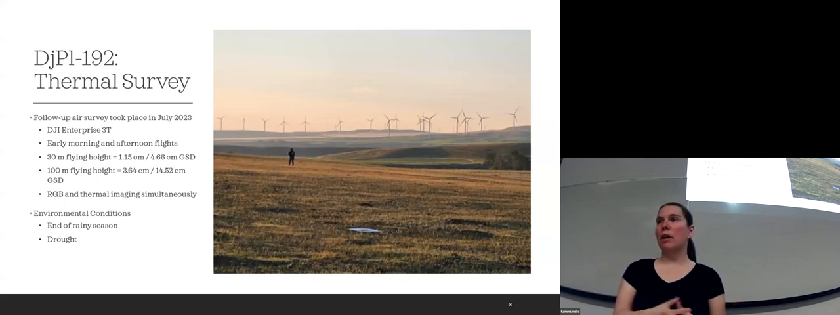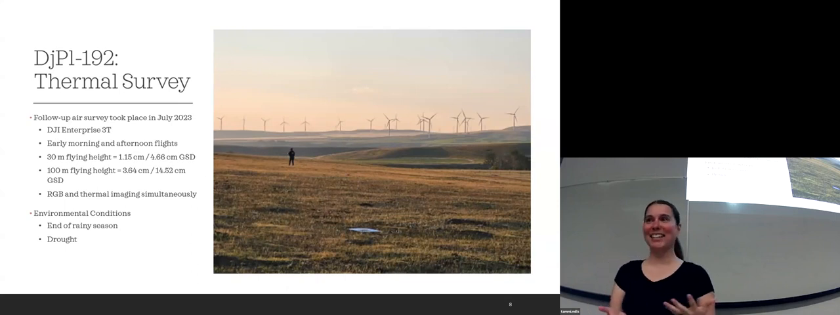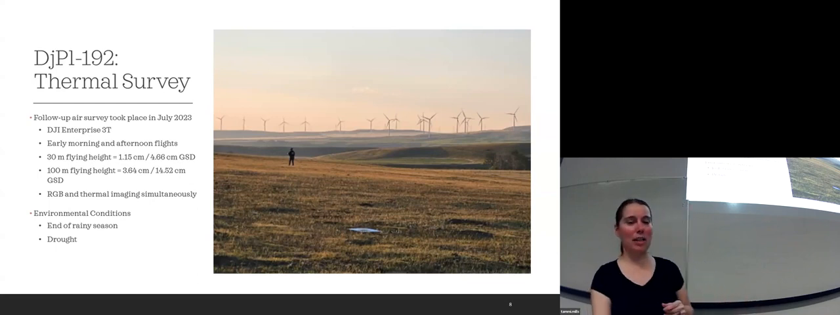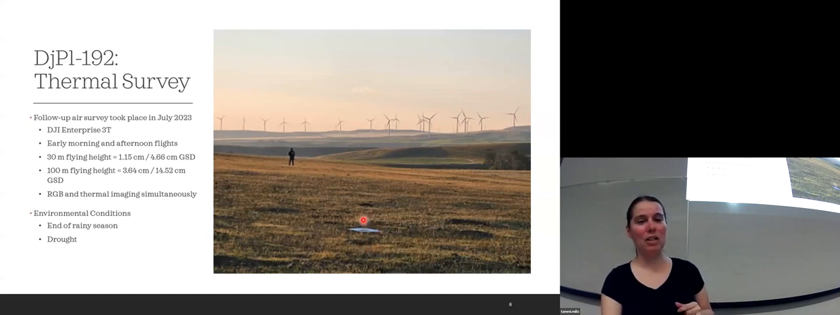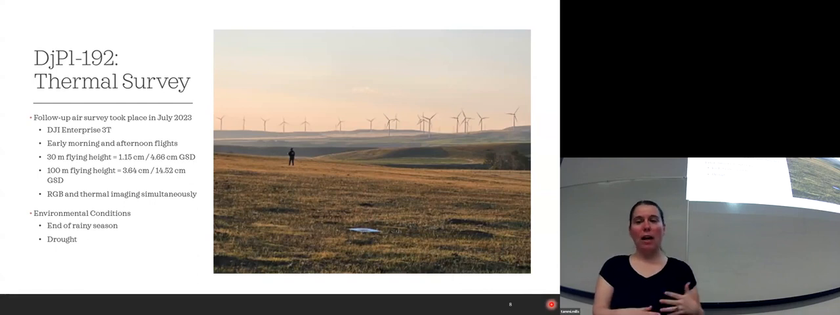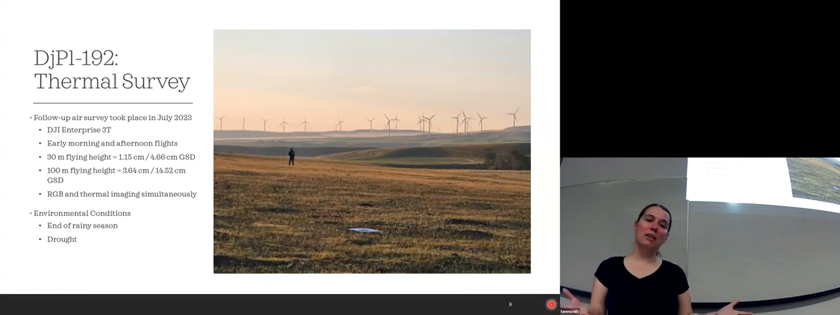Considering when you are walking around with your GPS, you're lucky to get a meter accuracy on that. So it's kind of relative to that. So this is just me walking along, setting up our targets here that we saw in the Head-Smashed-In images as well. And the great thing about the 3T is that our regular photographs and our thermal photographs were taken at the same time, so we only had to do one flight for both.